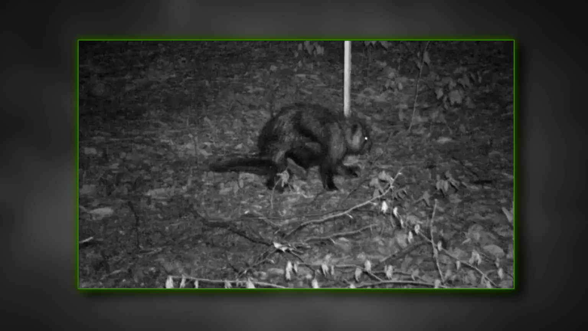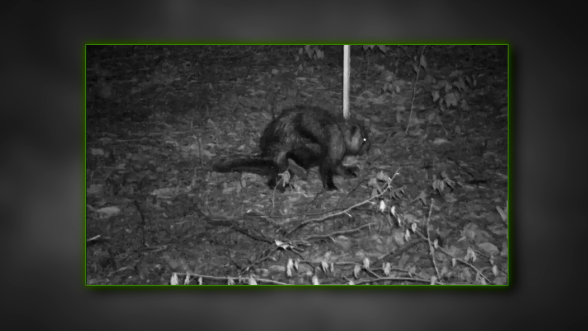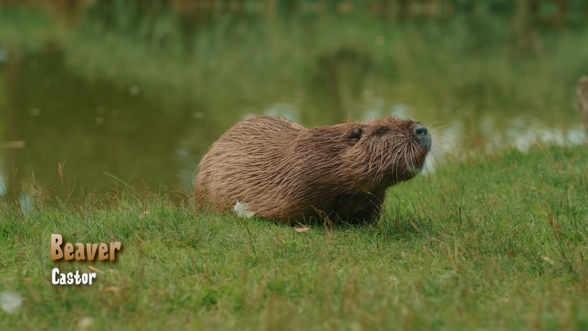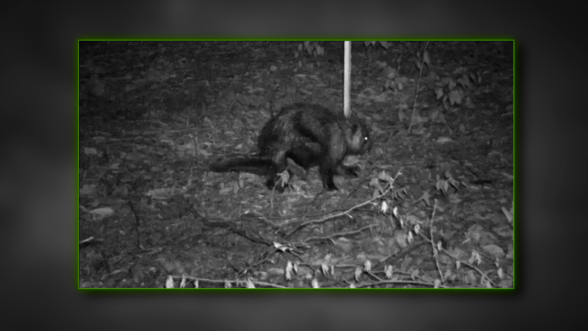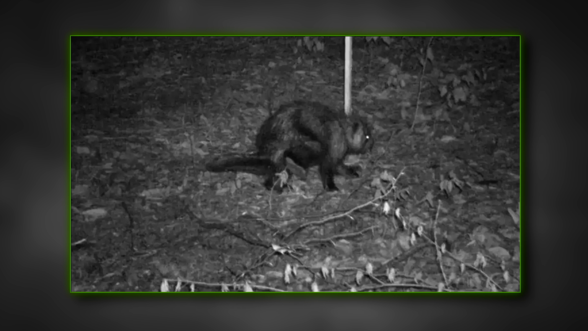He suggested it might be a fisher cat. It's not. Other observers proposed more common woodland animals like a beaver. That it could be. That it might be, actually. Now that I see that, it might be a beaver because the tail does look flat out the back. Some joked it could be a chupacabra. It's not. These reports are hilarious. The creature remains unidentified, leaving the trail cam photo as a mystery.